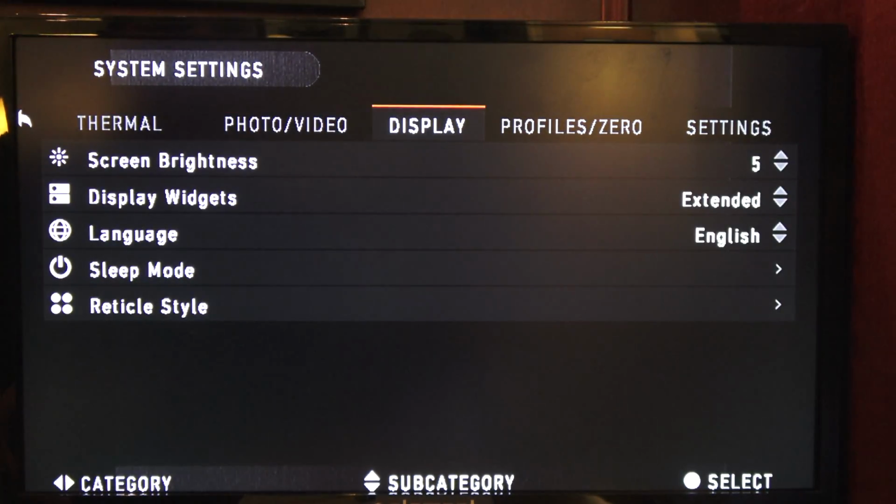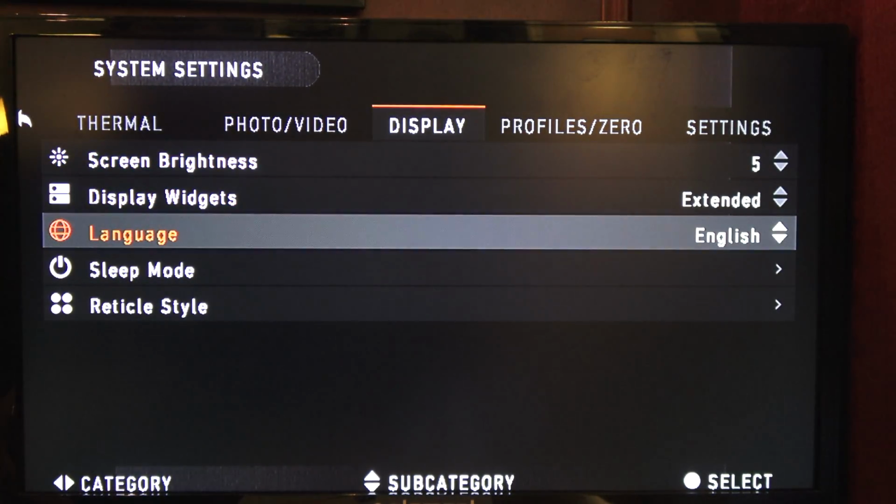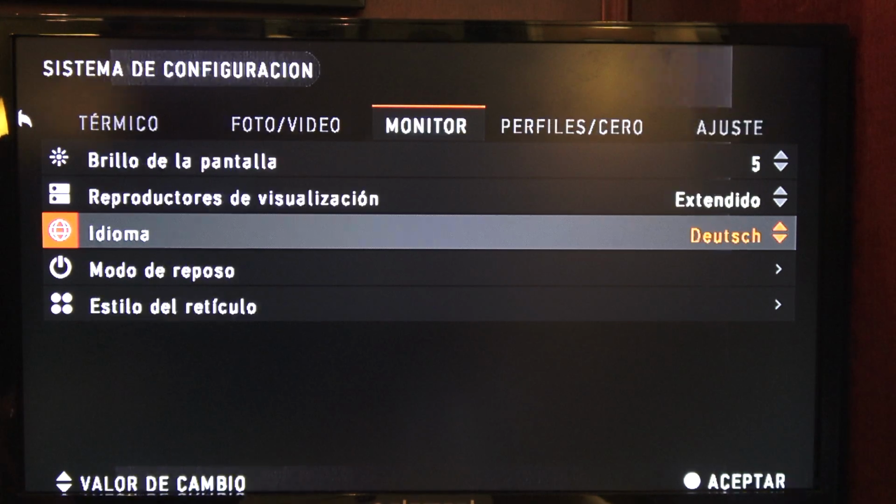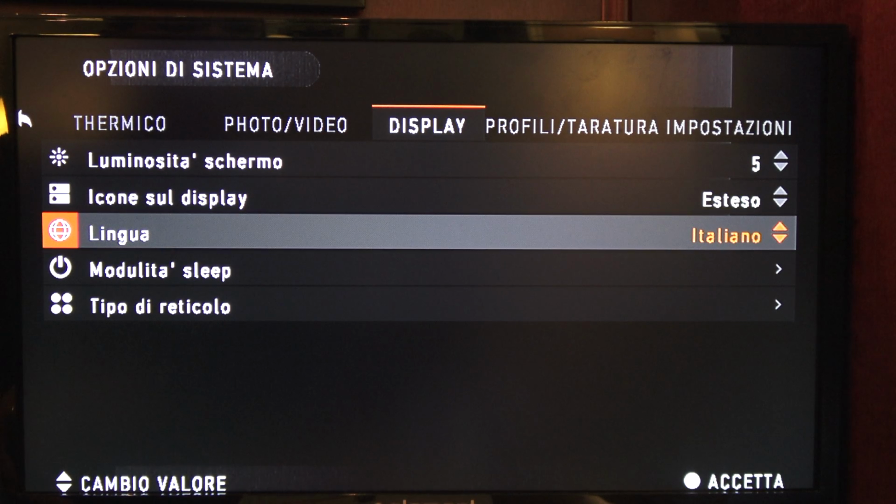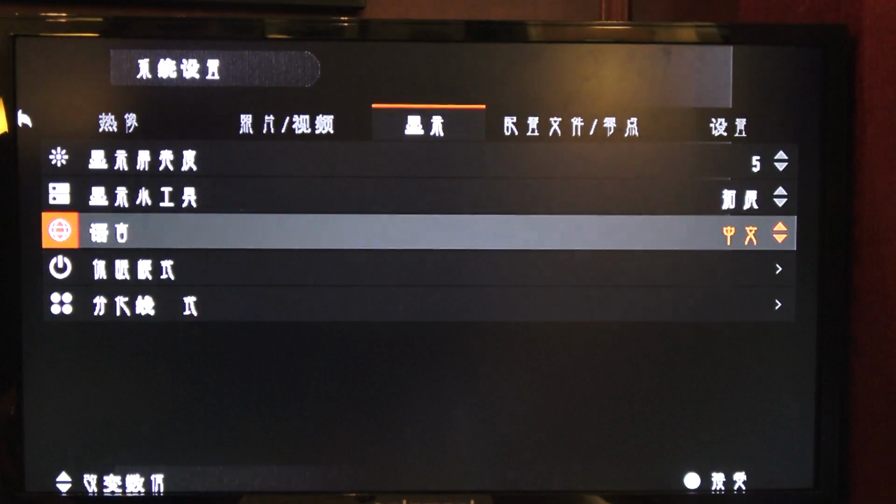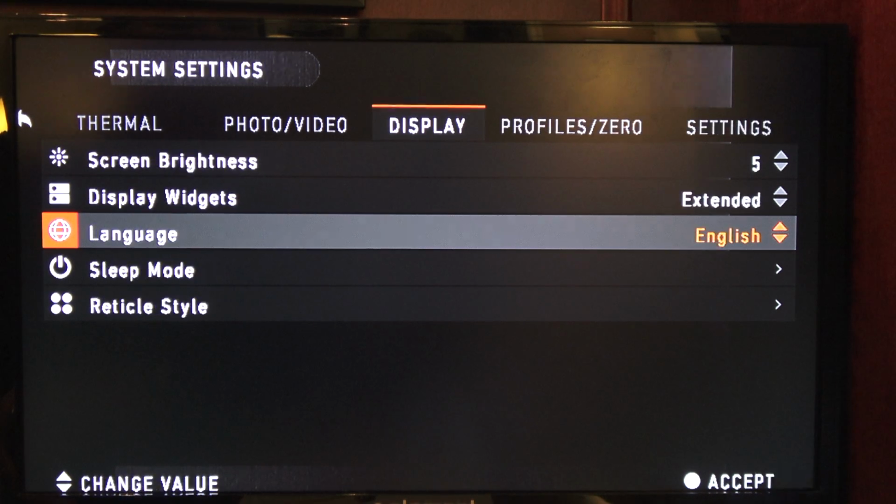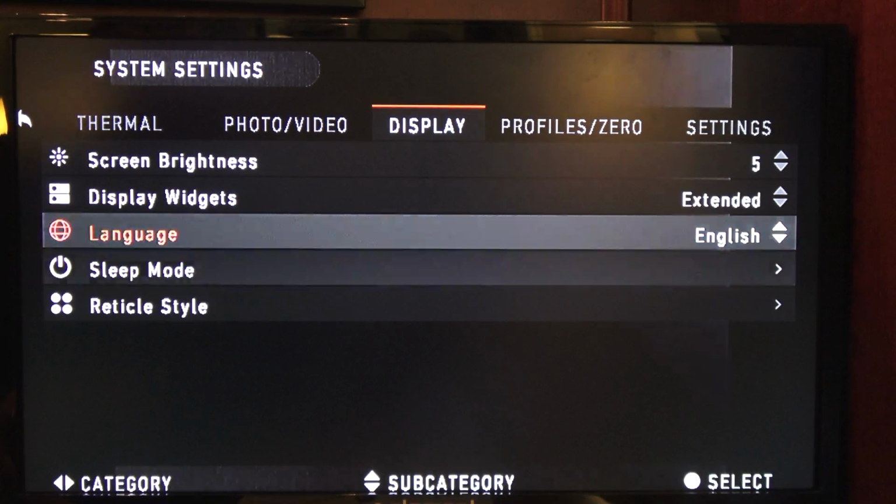Settings. Language, you can change your language to different languages. English, Dutch, Espanol, Italiano, a whole bunch of different languages. We're going to go back to English just because I don't know the other language.